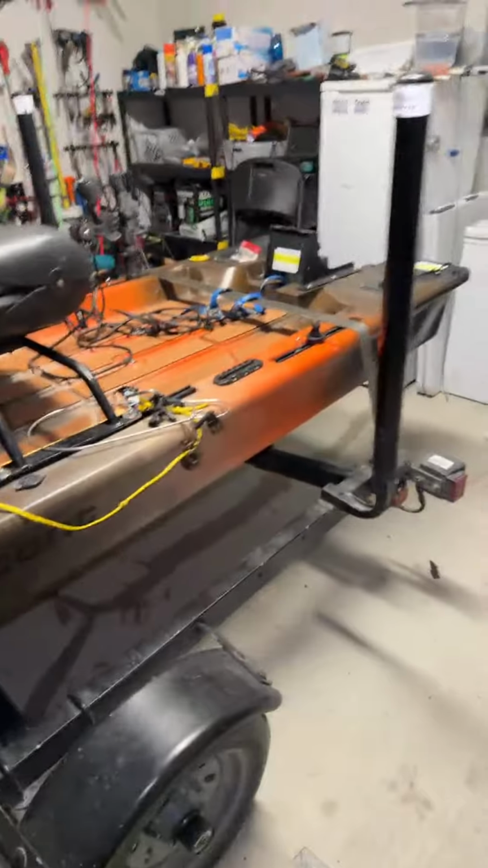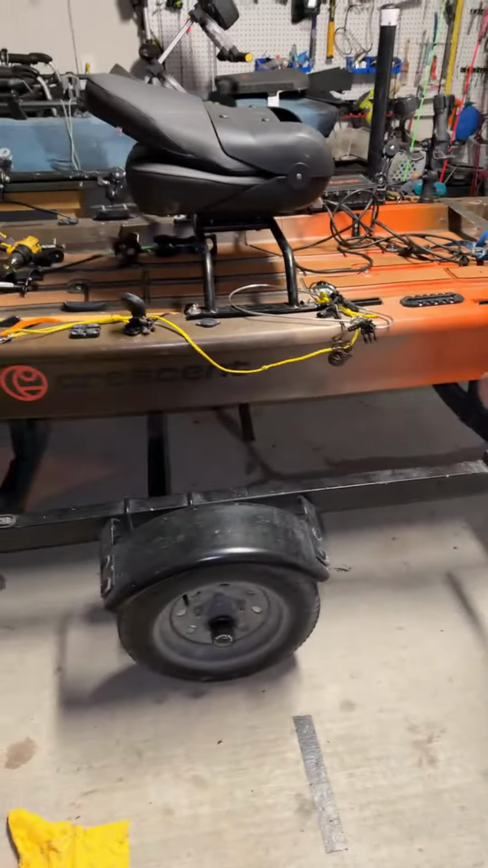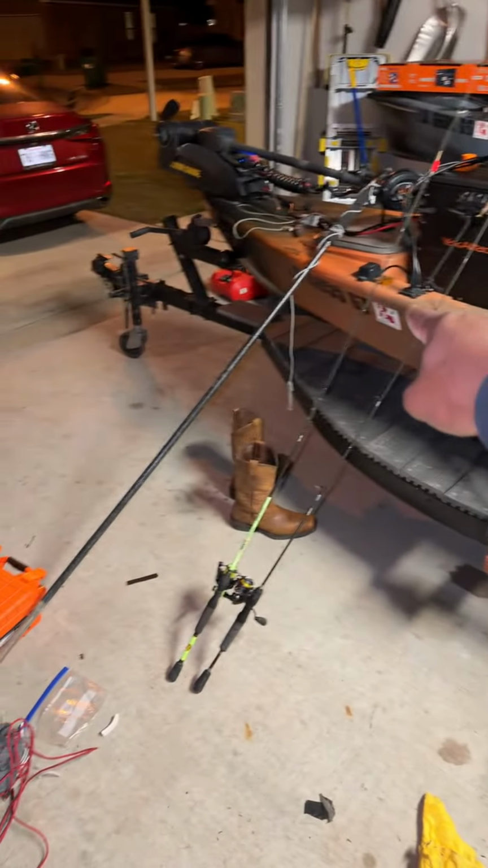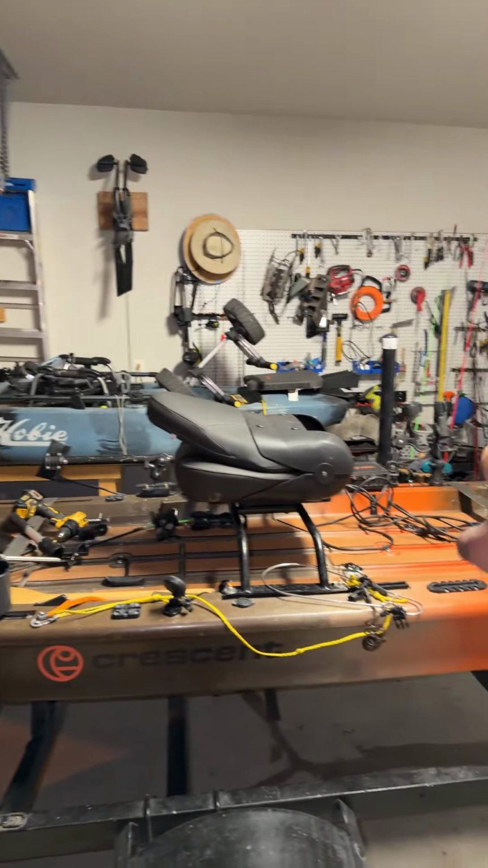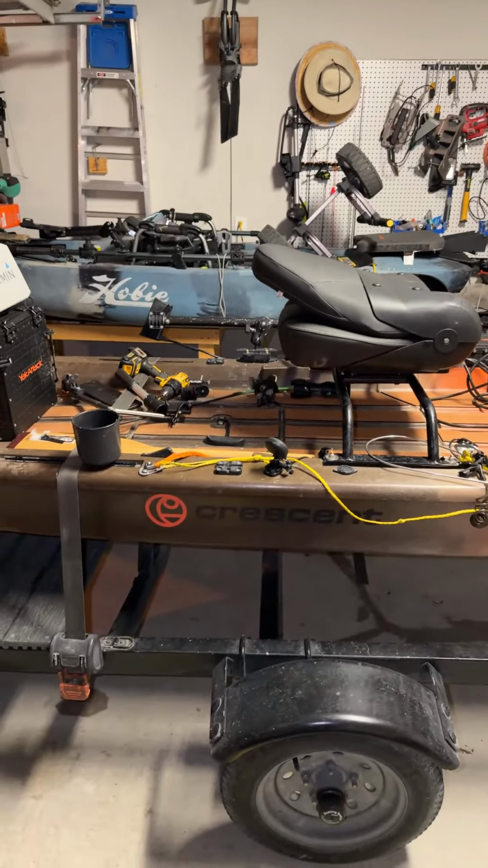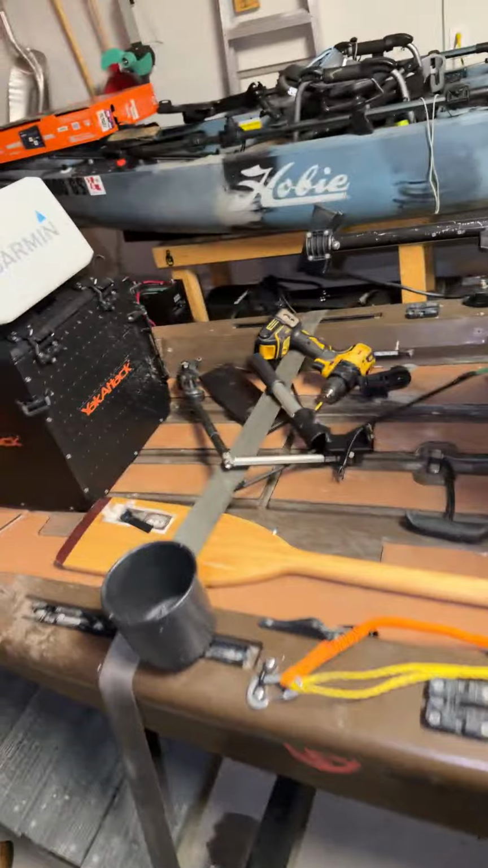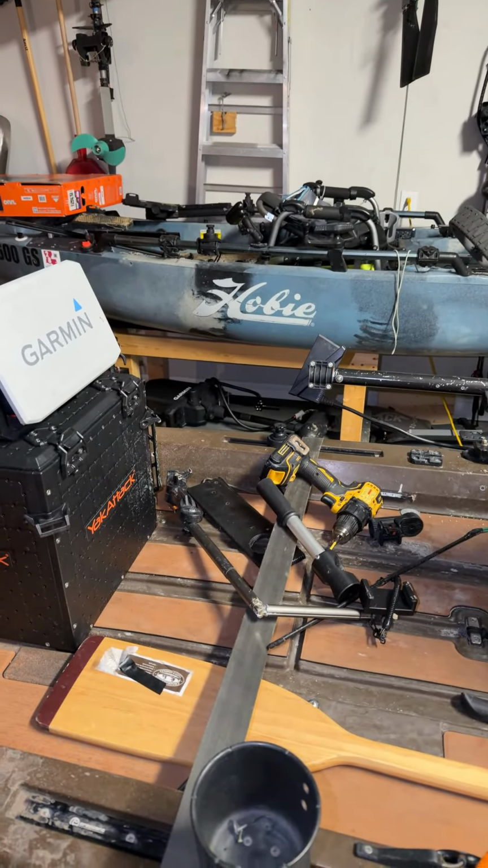For anybody who cares, here's my main kayak. This is the one I just got like, I think 4 months ago. Crescent Craft. And that's my other kayak, the blue one, Hobie. And obviously I got one in the backyard too. Yeah, no, I need to go back down to the Mississippi River to catch them big ones. That's what I need to do. I definitely catch the big ones over there for sure.